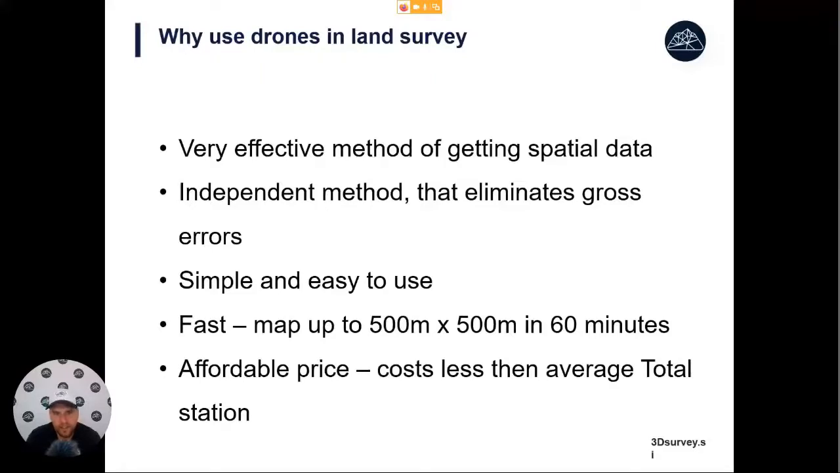Okay, then there's also the speed. As we said, in 60 minutes, we can map areas of up to 500 by 500 meters. Out of those 60 minutes, 30 minutes we will spend to measure 10 ground control points that we might need for this kind of area.